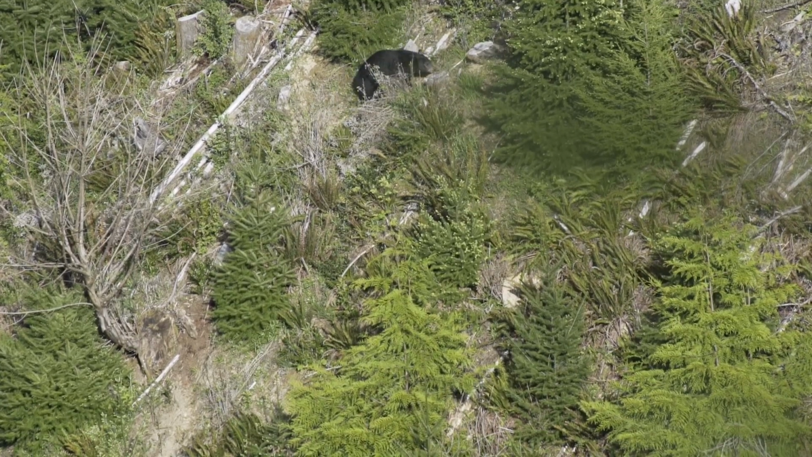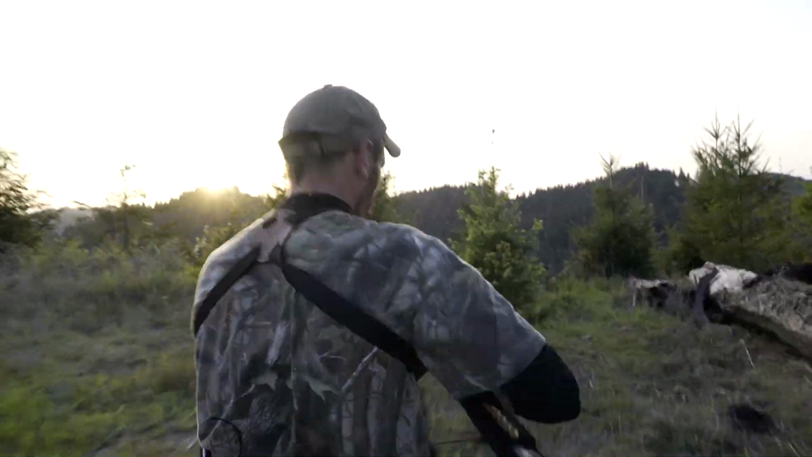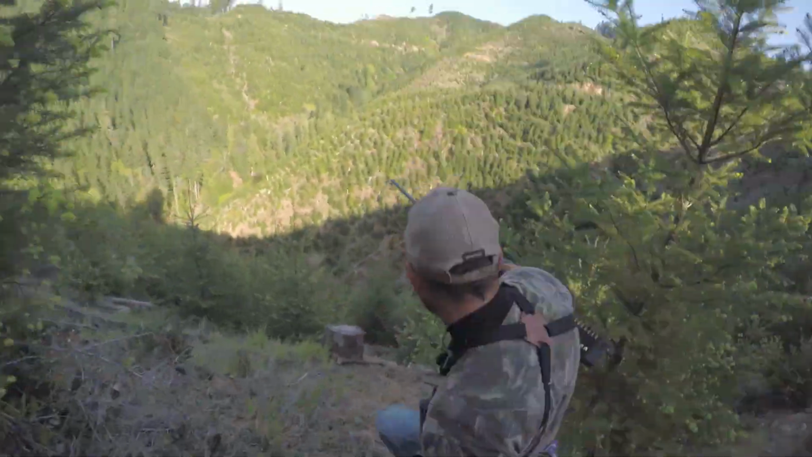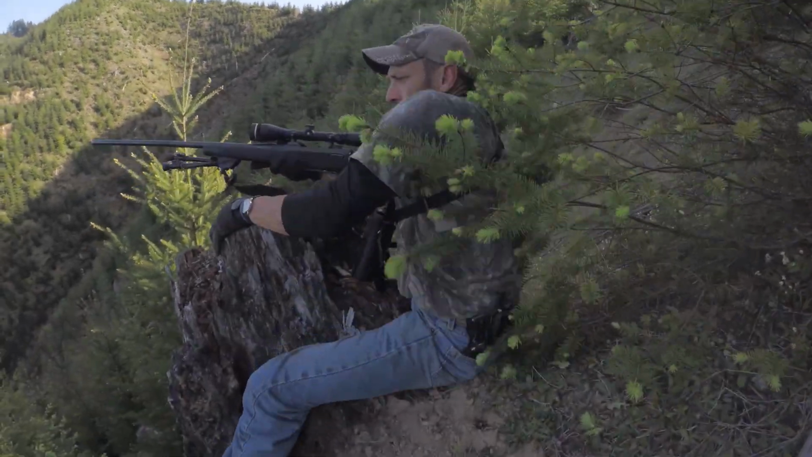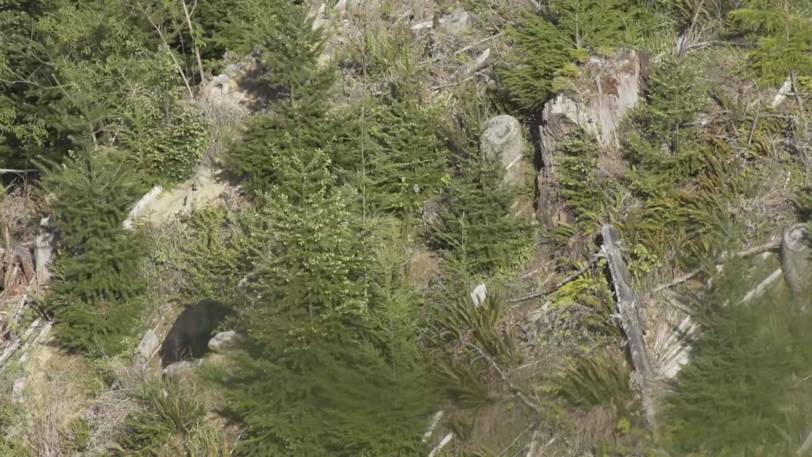There he is. I got him. Gotta go. It's 220 yards right now.